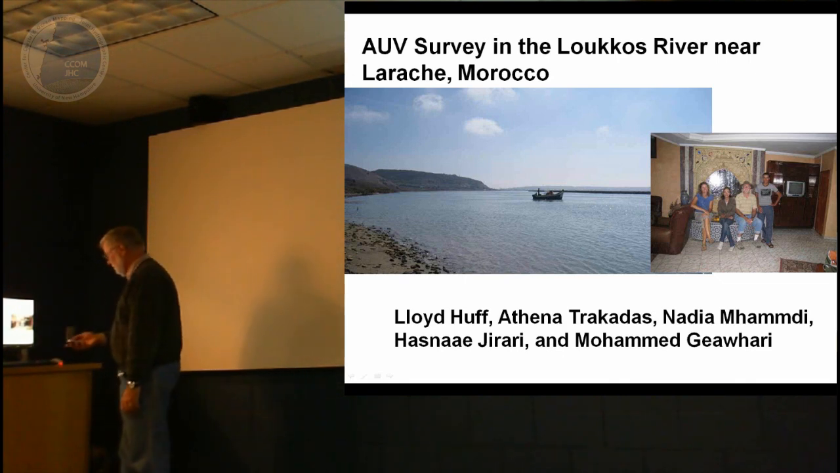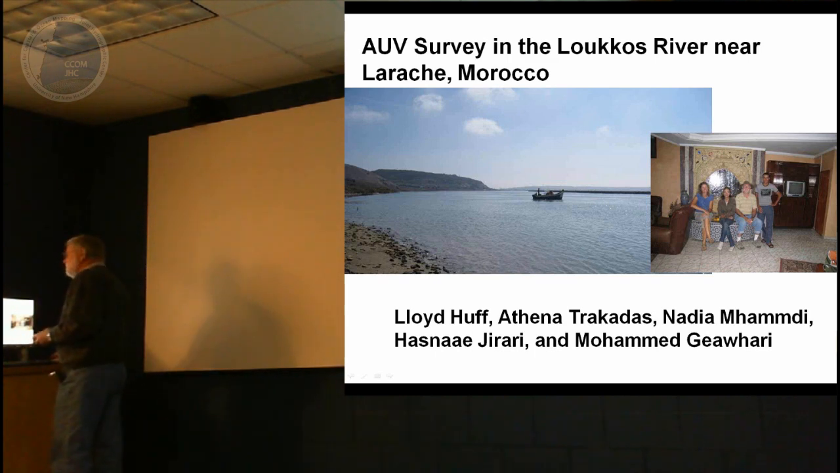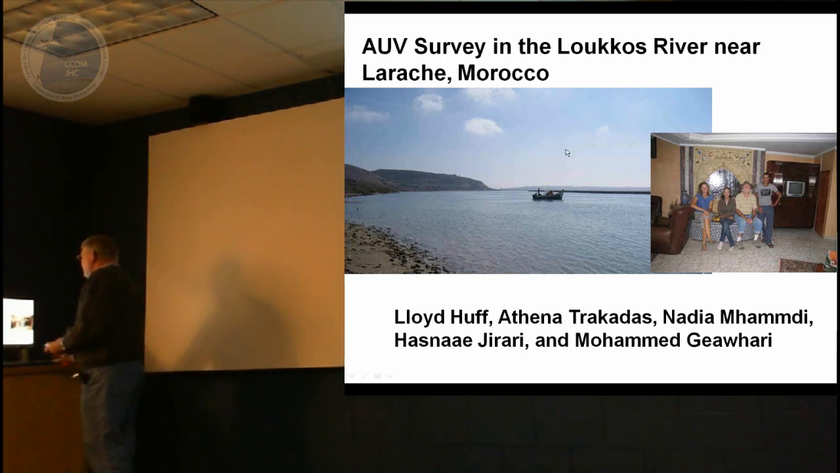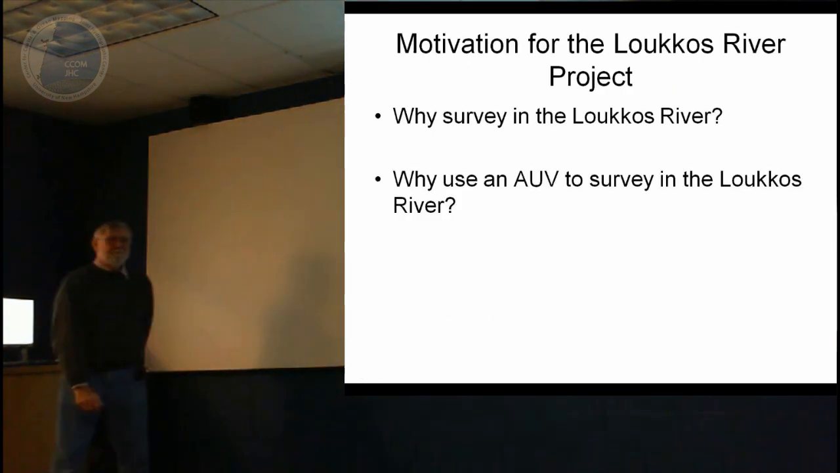Put the cursor in the screen that you're trying to use and click on it. Is that one good? Put it on the other screen. Yeah. There you go. Okay.